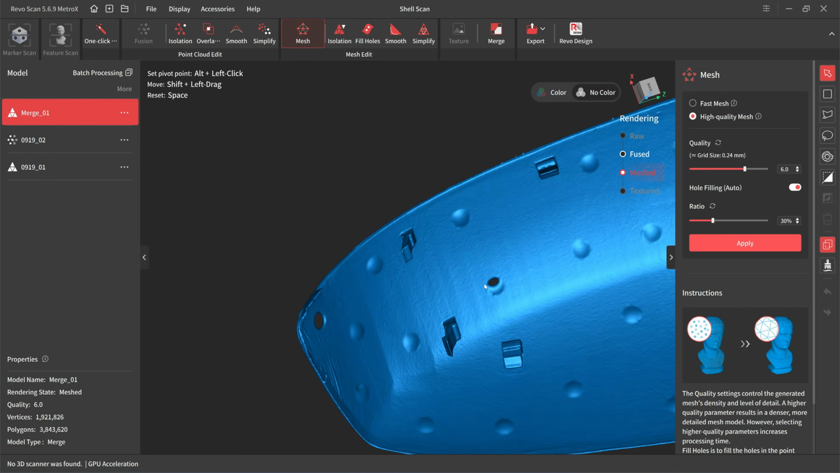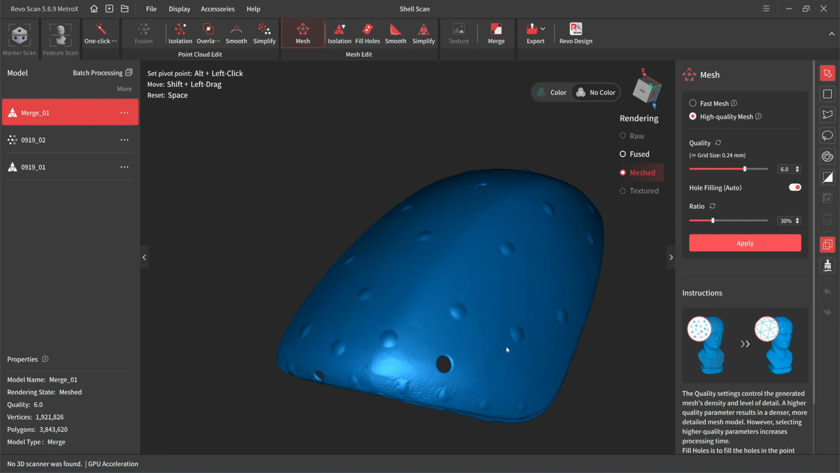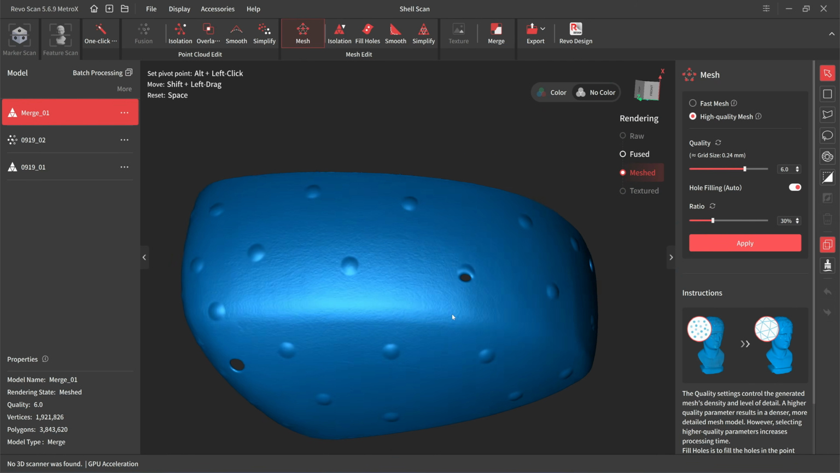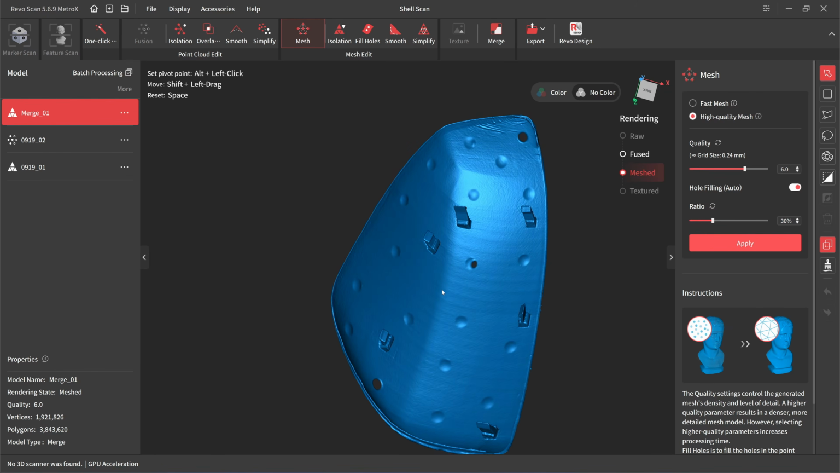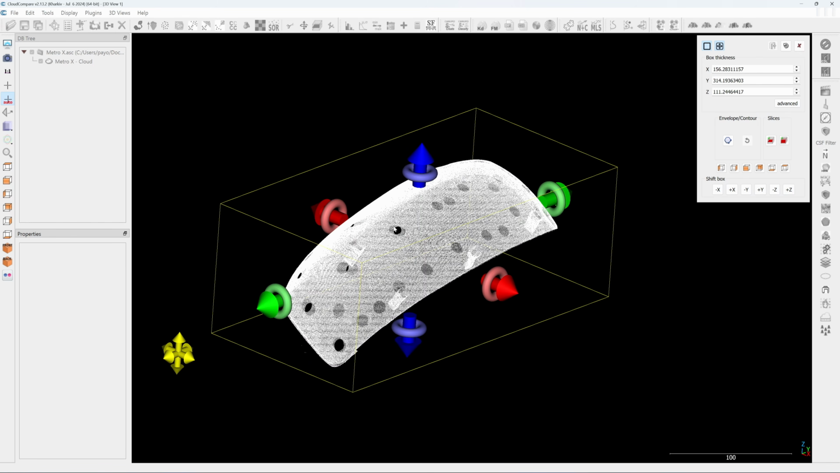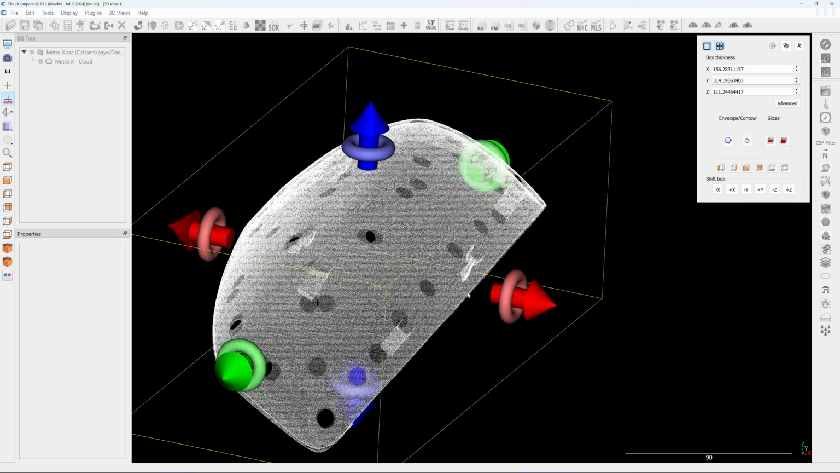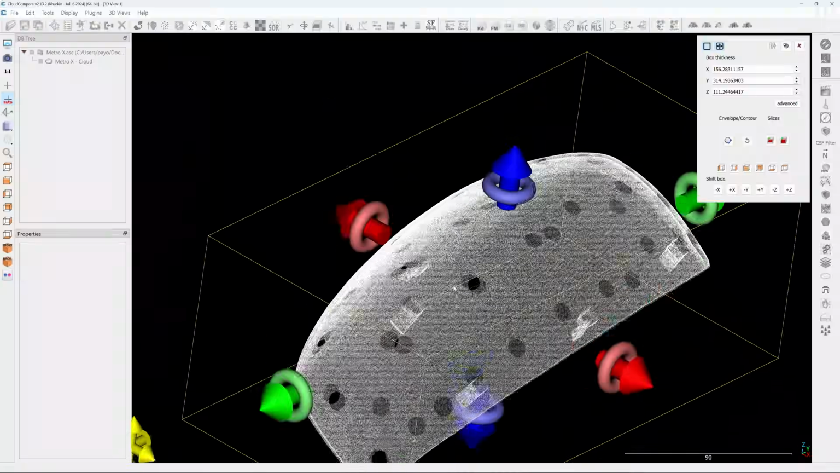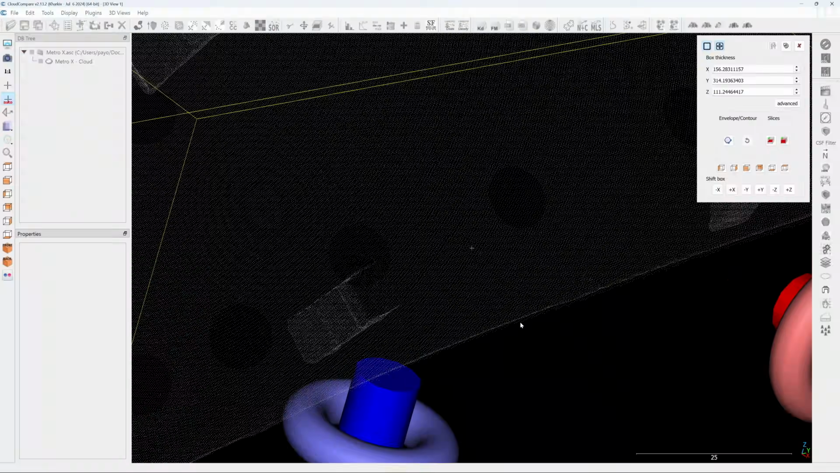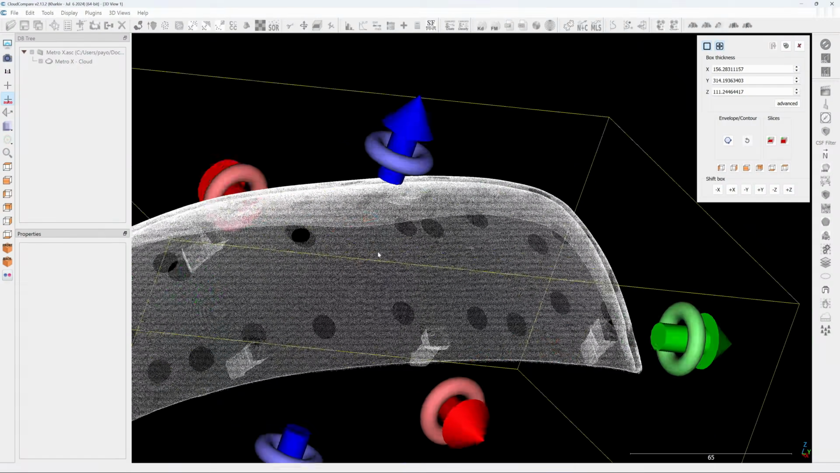Okay, so look at this chicken pox. One year after release, they still cannot fill the marker holes. In the mesh data, it filled the hole, but when I export it as the point cloud, the hole is not filled. So if you export the Metro X scans in the point cloud format, the hole will be left open like this.